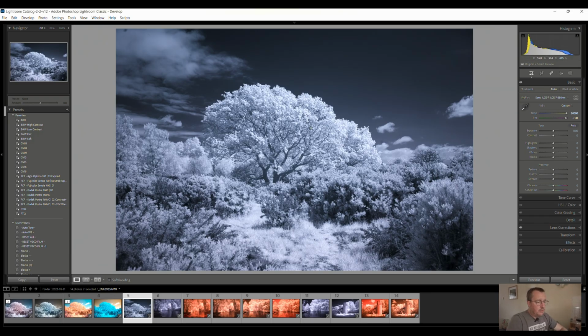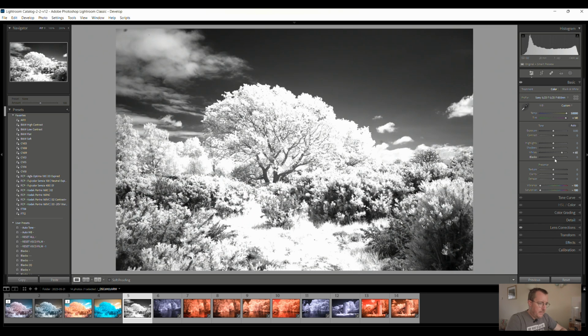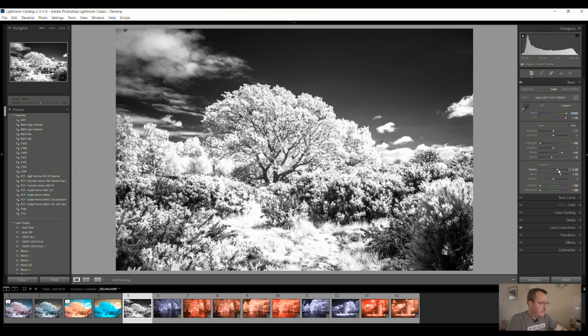Okay, and this is why I said that generally these images are mostly going to be useful for black and white. So we can just basically take the saturation right down and try and get the widest range we can. So pull down the highlights a bit, add in some clarity and texture.